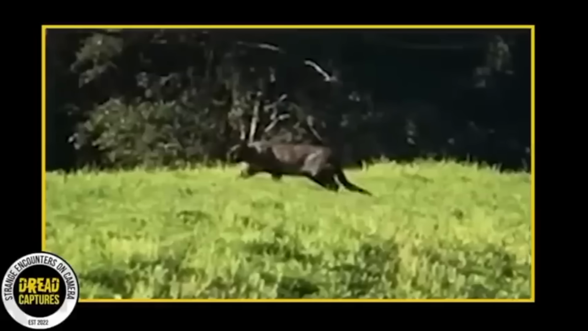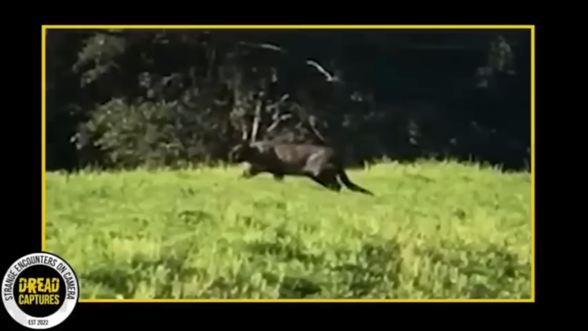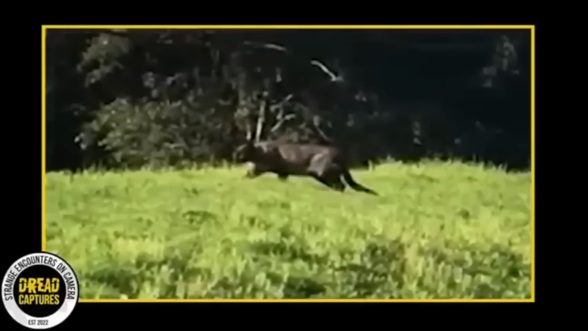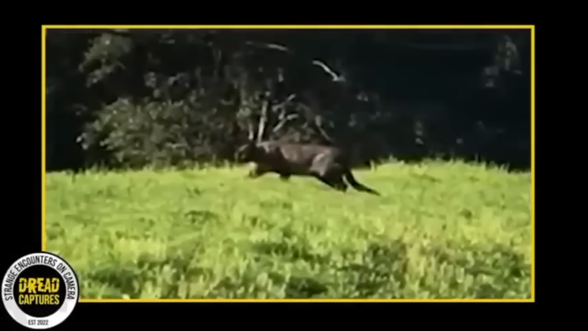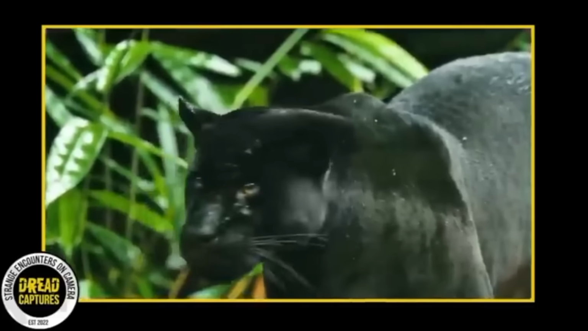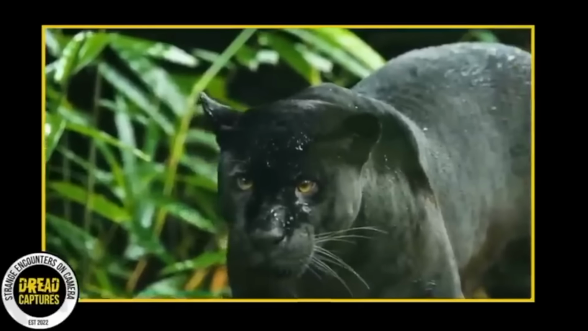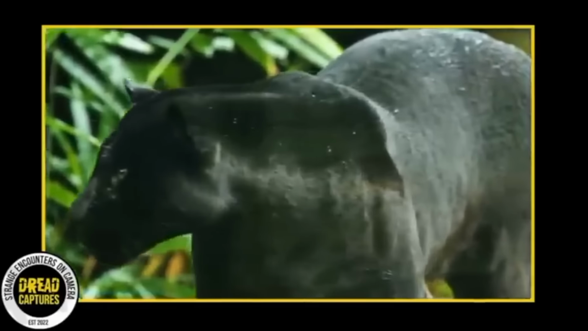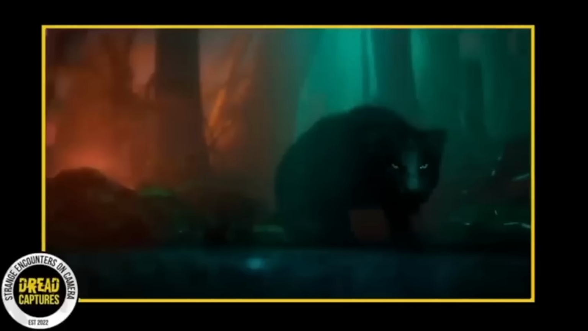Its size was so unusual that some viewers began to speculate, could this be the legendary Blue Mountain Panther? Or even Lithgow, a famed giant cat rumored to have roamed the expanses of New South Wales for over 100 years. But one question I have, why is it that this massive cat isn't spotted more often? Is it just elusive? Or does it have some masterful camouflage?